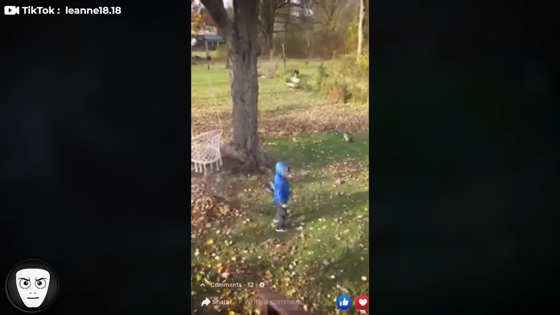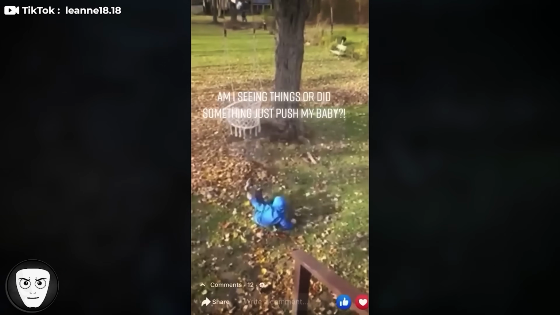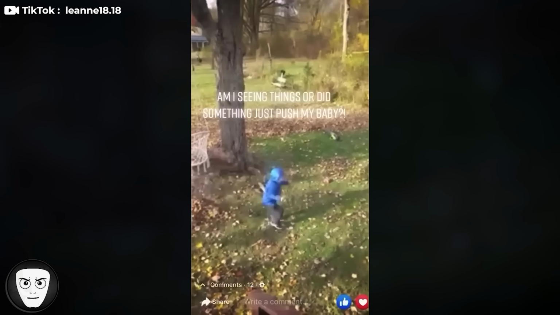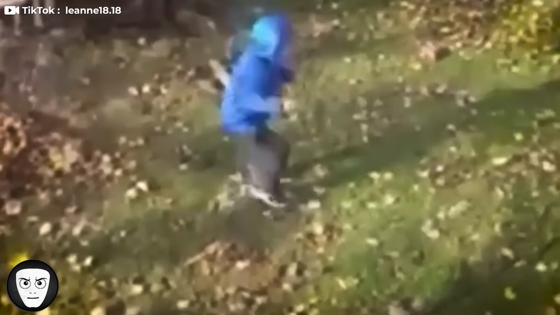The uploader later said they had just moved into the area at the time, and not long after this happened, they ended up leaving. They also mentioned that other strange things had happened to their son before, but didn't go into detail. Some people think the child simply lost balance or fell while playing, but the family is convinced an unseen force was involved.